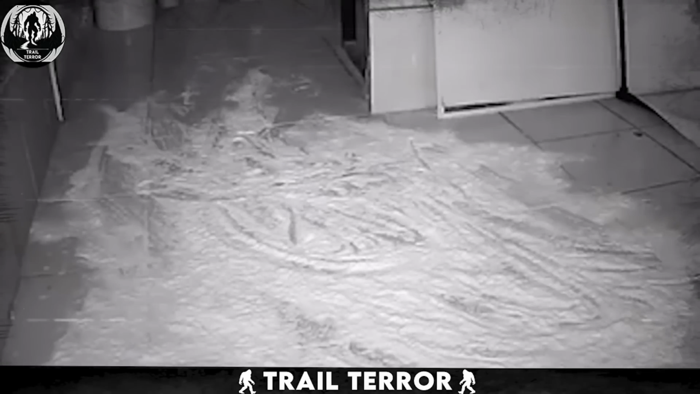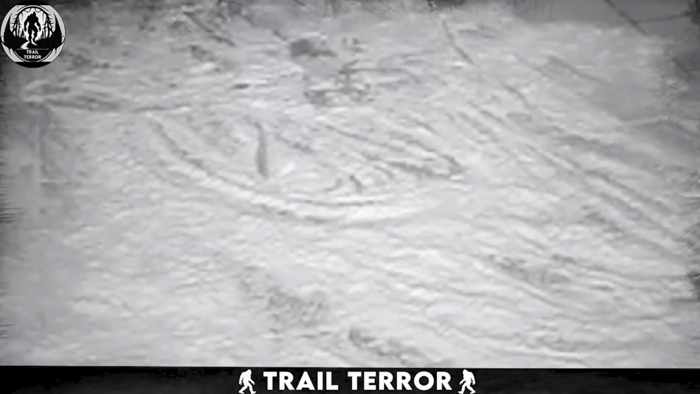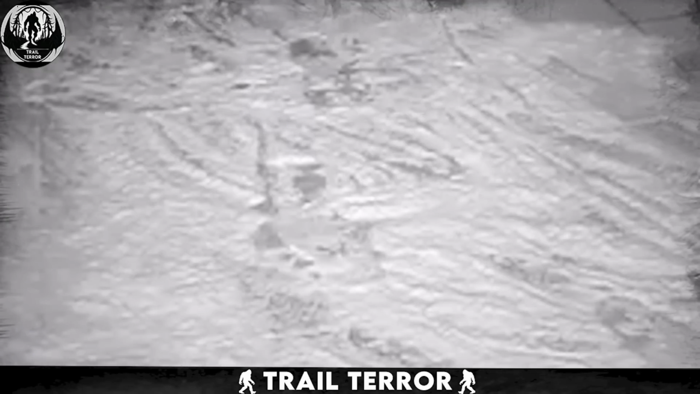A loud crashing noise rings out, followed by what looks like footprints appearing in the flour, as if someone is walking, but no one's there. Whatever it is, it seems invisible, like a ghost or some kind of spirit.